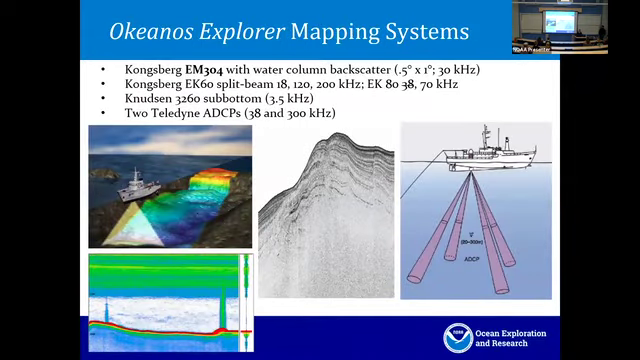On the Okeanos, we have several mapping systems. We have a 30 kilohertz multibeam. That's a 1/2 degree transmit array and a 1 degree receive array. And this week it is being upgraded to an EM304 down in Mississippi. I'm told it's going well. The new topside unit is being hung on the wall in our sonar closet as we speak. And I get smiley faces from the team down there, so I think it's going well. We will be shaking that down this year.